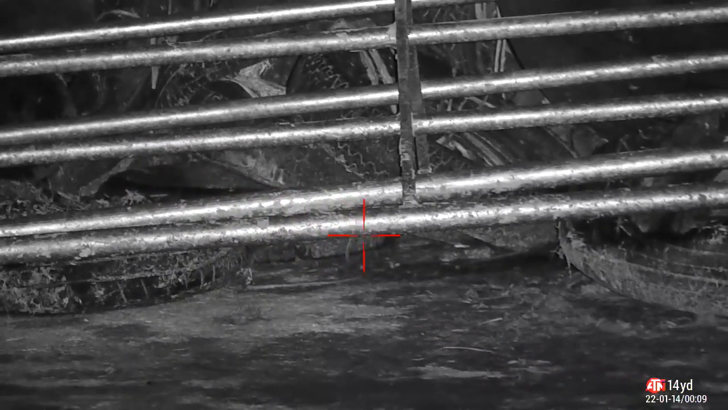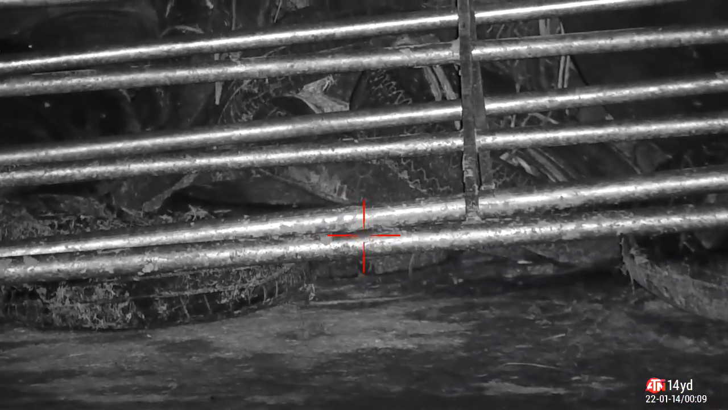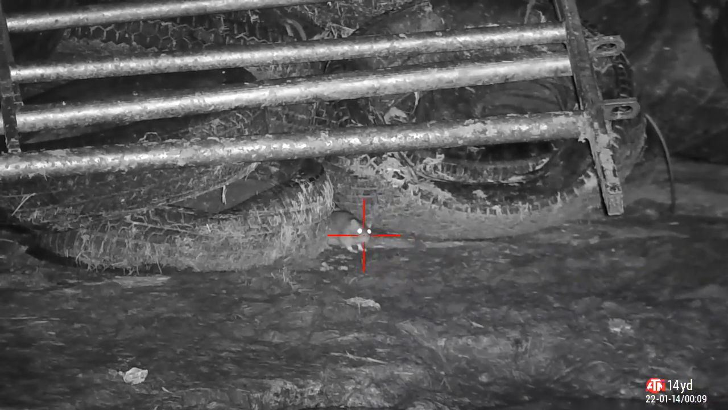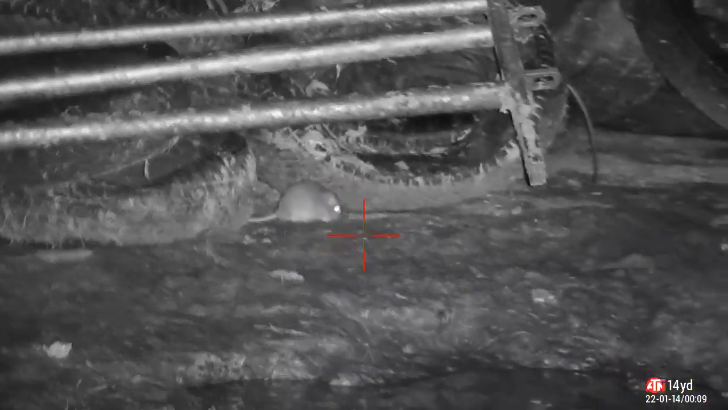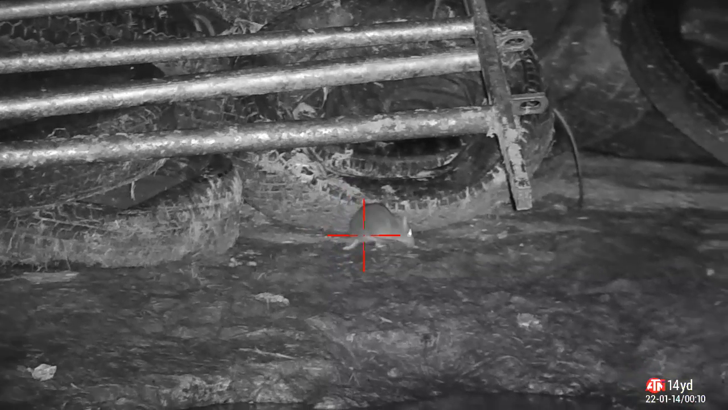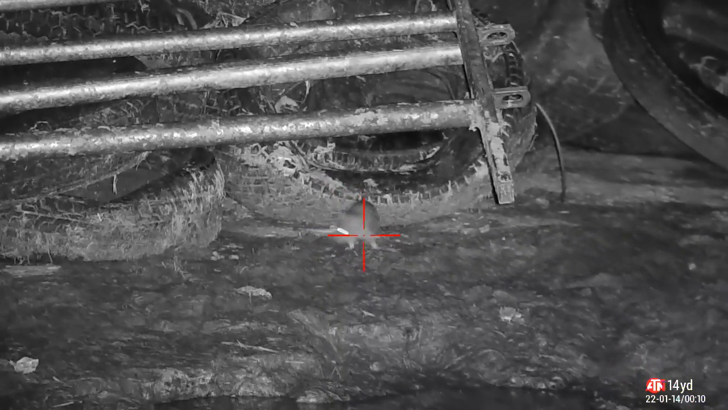The farmer wants rid of these rats. Upper body shot with those GSBs will kill him very quickly. Just to the right of him, got one poking his head out from under the tyres. And take the shot, but I think the shot lands a little bit too low, and I think I hit him in the neck or the shoulders. So he just keeps turning around like a car that's got its wheels stuck to the right. I'm waiting for him to settle down so I can get a headshot on him.